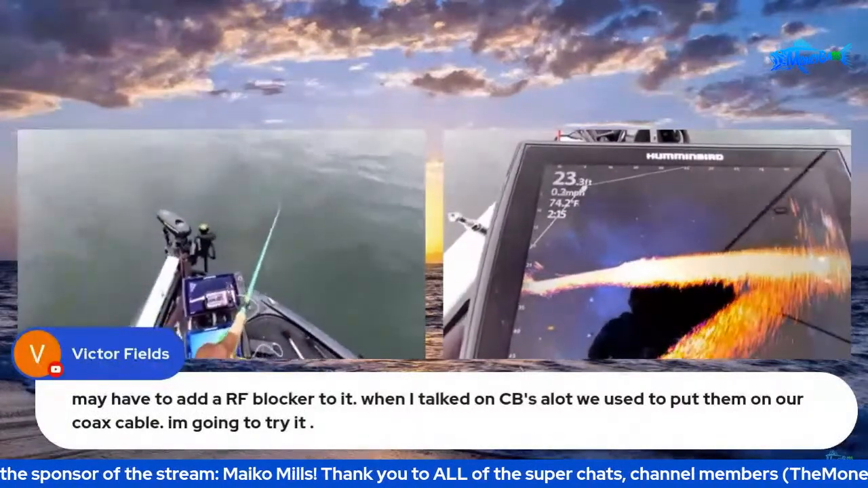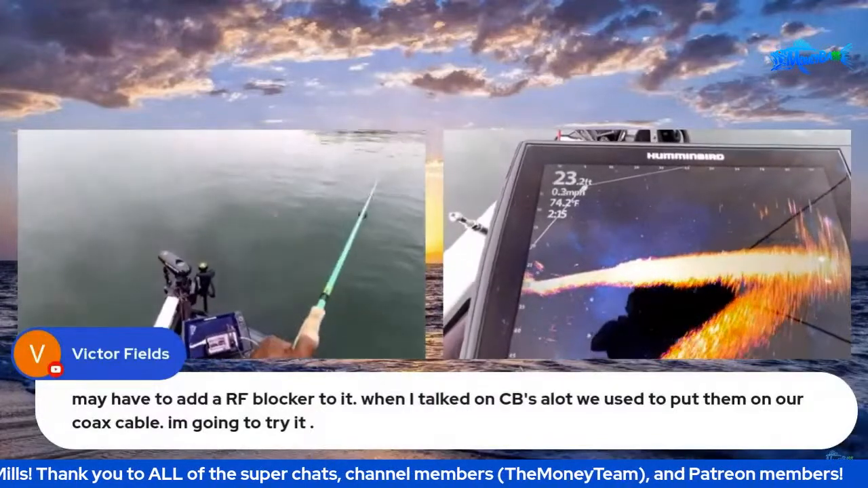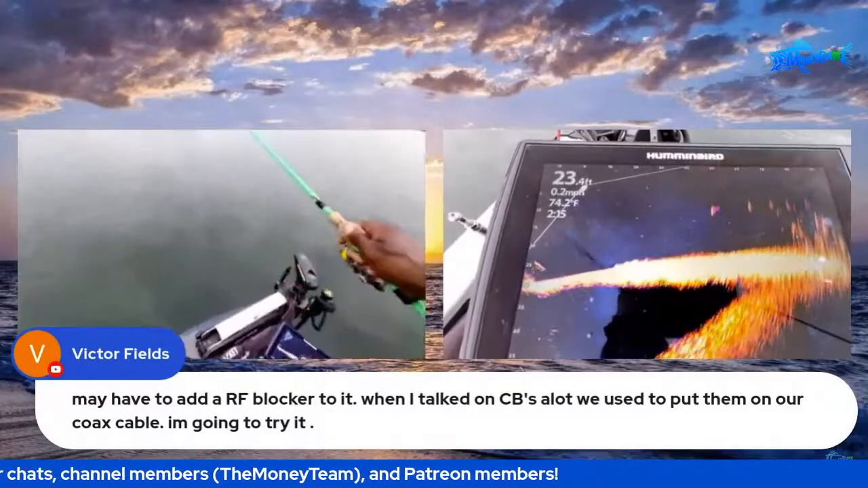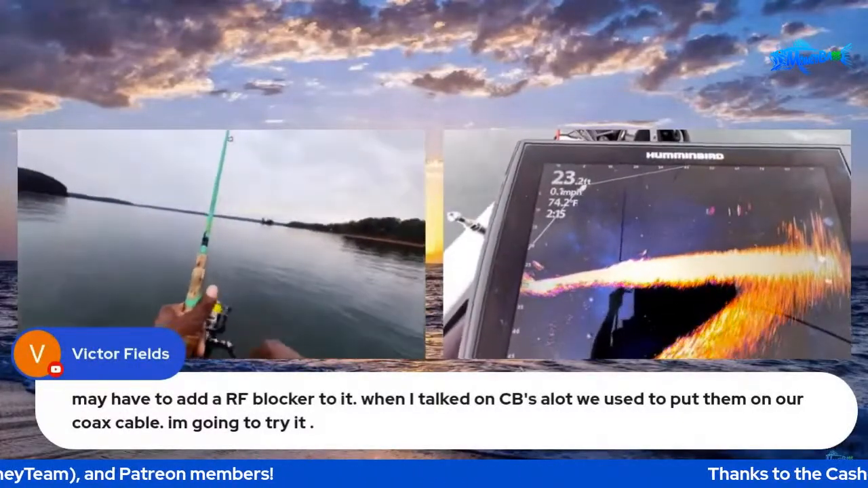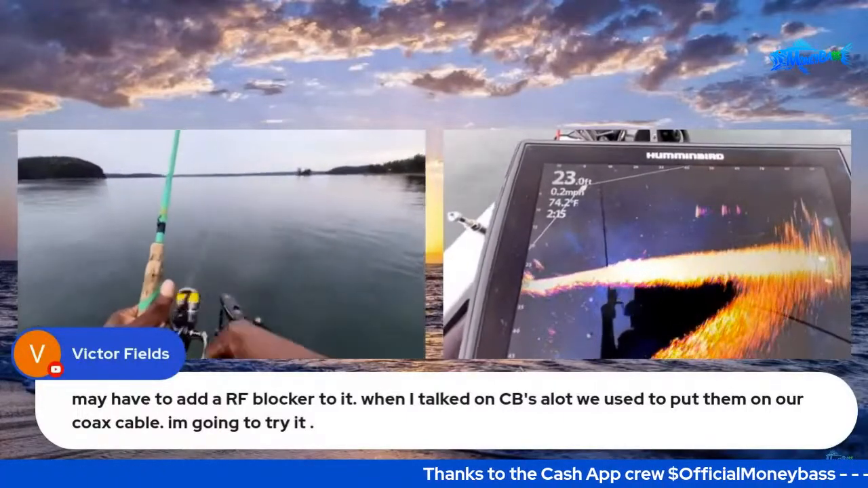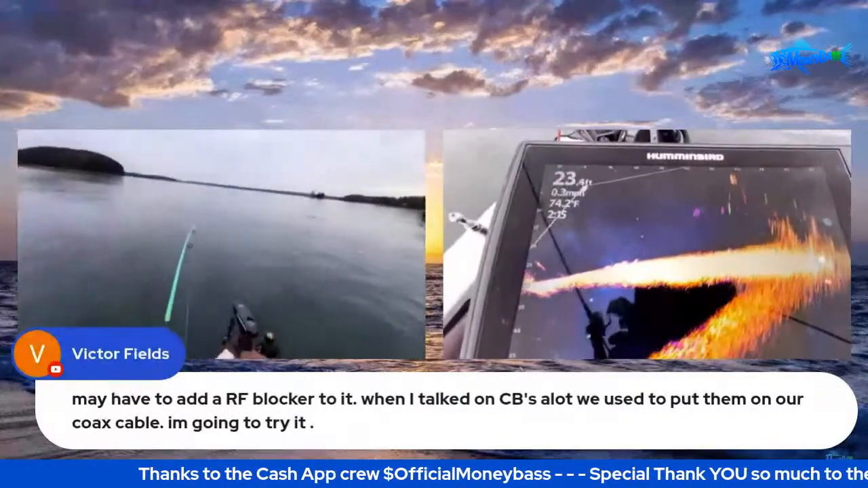Look at all those fish coming up on the screen, guys. Uh-oh, look at all of those fish right there. And all I need is one. All right, now watch them. All I need is one. All right, here they come. Oh, got him, got him, got him.